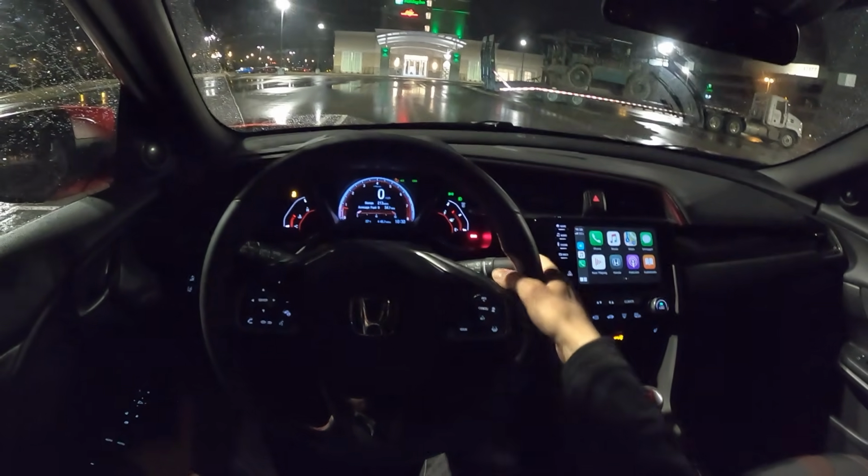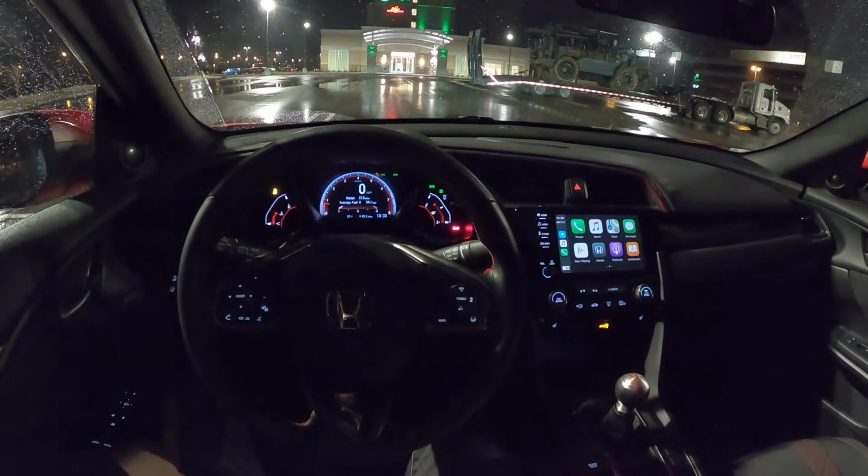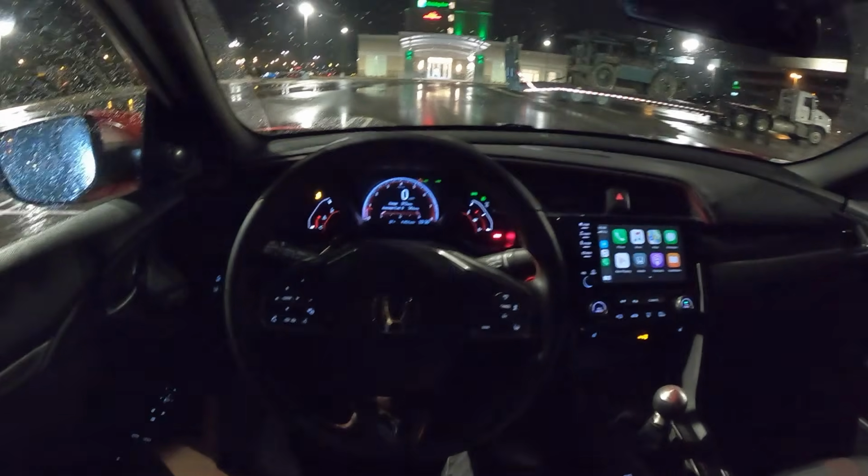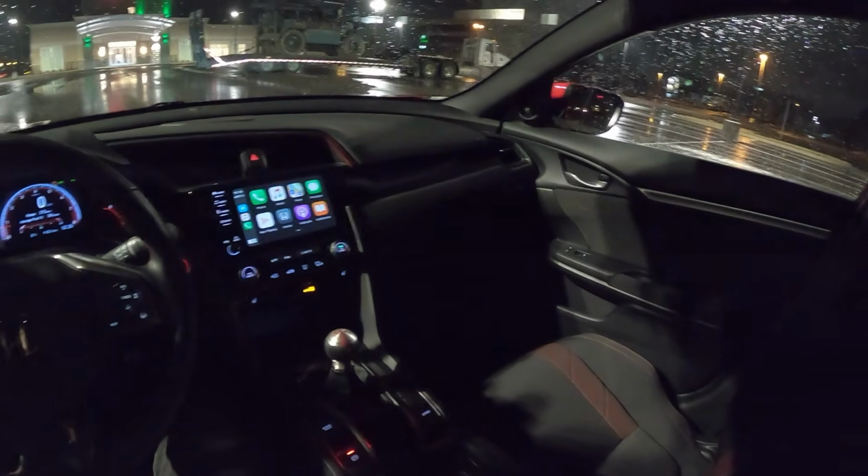I'm curious to see what he gets on the highway with long-term fuel economy on a road trip. And I think we'll have some fun with this car on the back roads as well. It'll be a good vehicle for that. So, yeah, let me know if you guys have any questions.